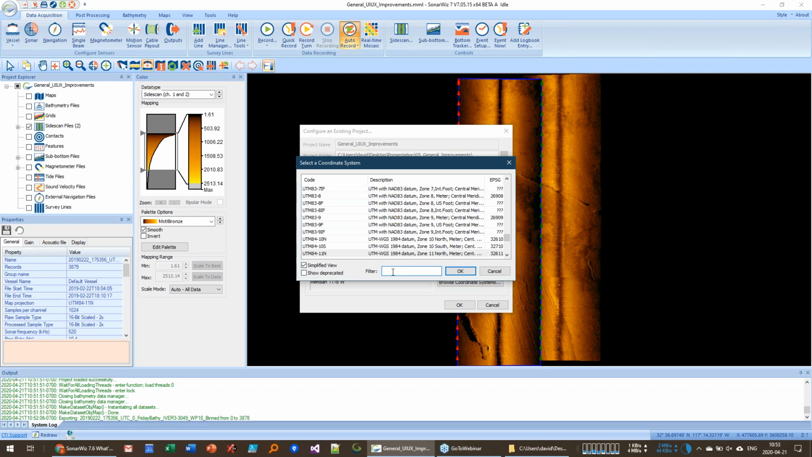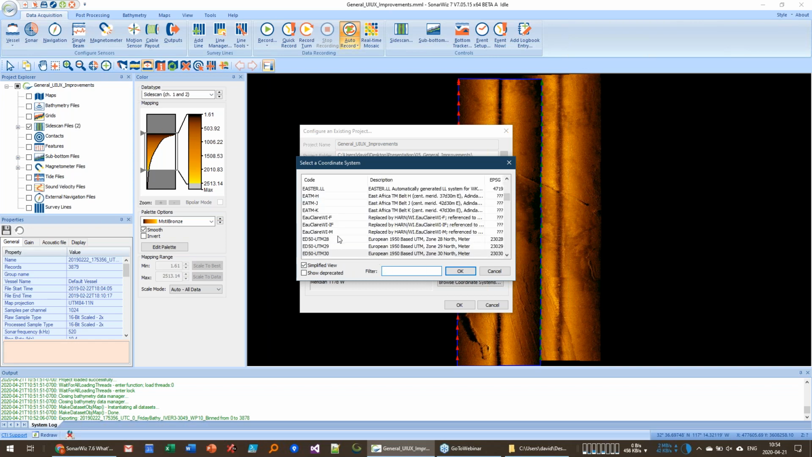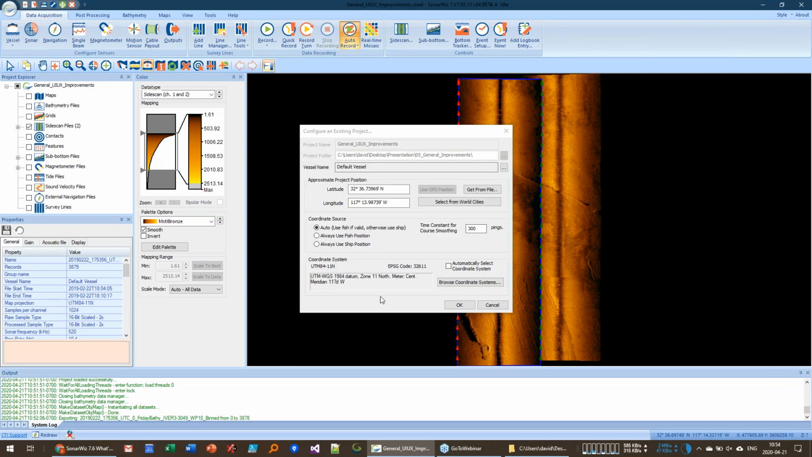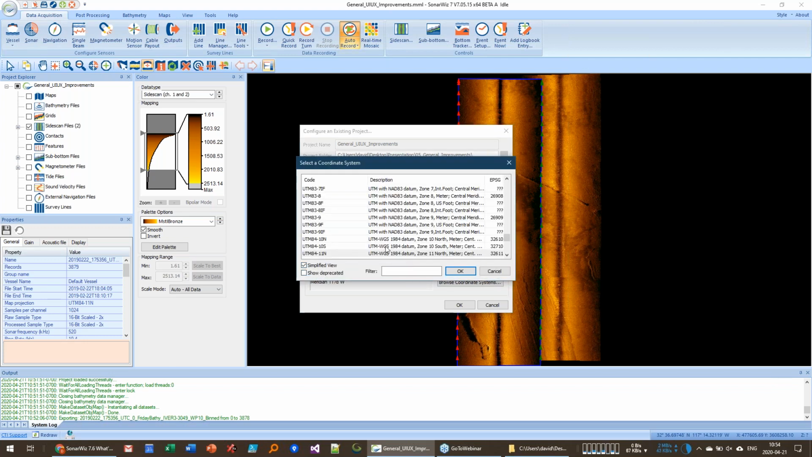here and filter by EPSG code. So if you want something like 2690 or 923, it will reduce the file down to exactly the one that you're looking for. Or you can search by something like UTM 30, and it will show you the ED50 UTM 30 zones. So you can search by either the code, the description, or the EPSG code. And it just makes finding data sets a lot faster than this old system. And I'm hoping this will be the new way people use SonarWiz, with this filter dialog box.